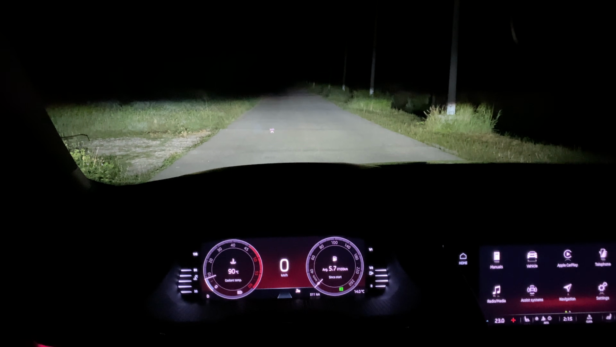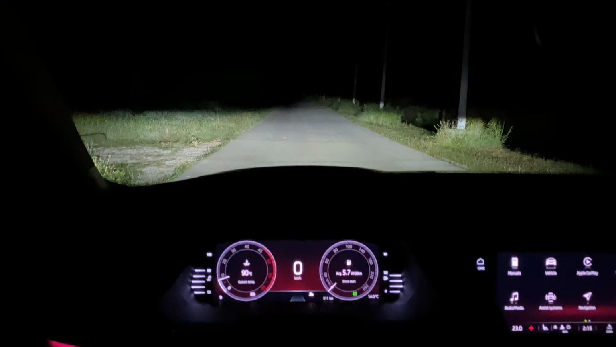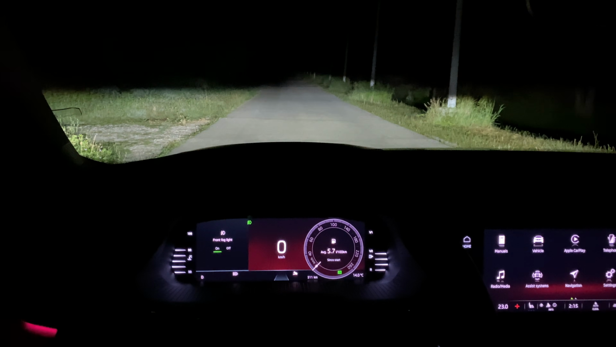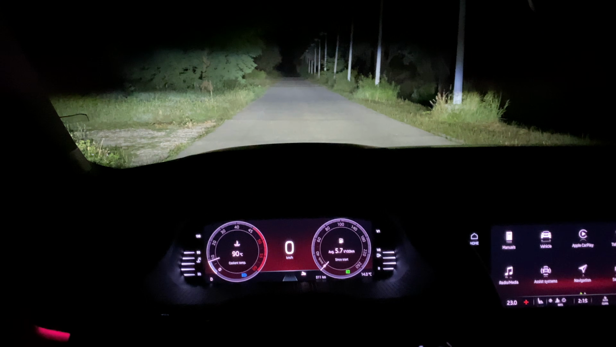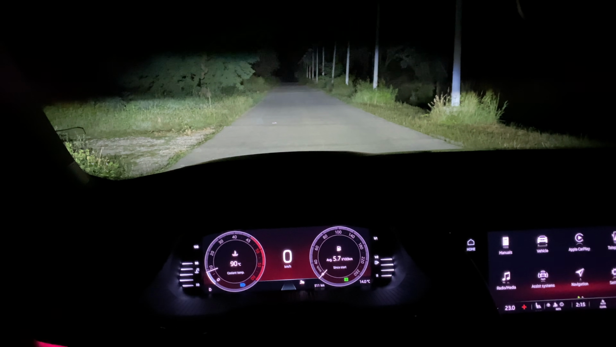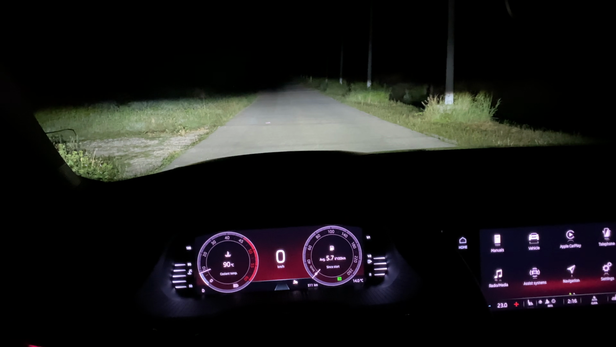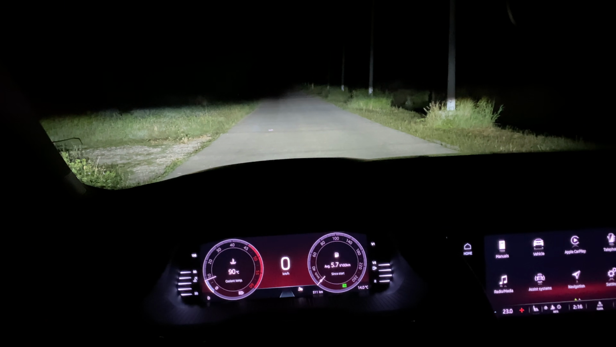Okay, so this is the iPhone camera, and as you can see, just to show you the fog LEDs, very, very bright, and then a long beam manually. This is a long beam, this is a short beam. Actually, it's automatic. I'm gonna speed up before I take pictures.